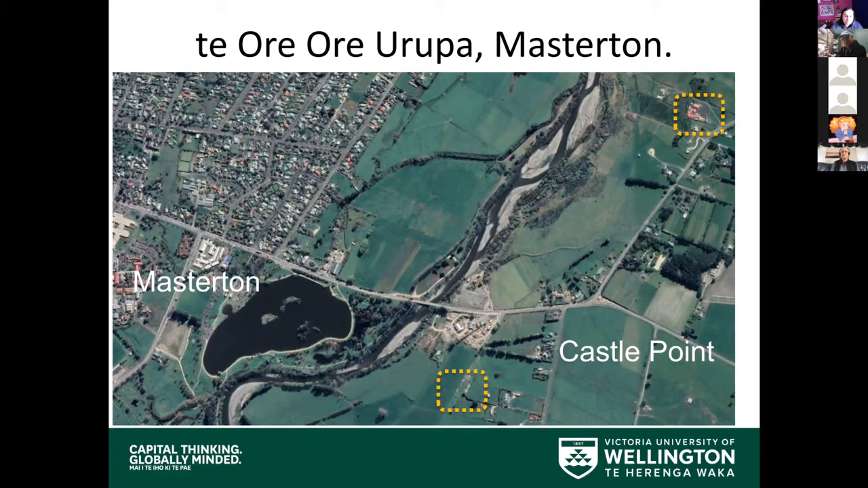In fact, so huge that based on the numbers, it was 4 times the Italian impact. So the impact on Maori back in 1918 was 4 times what's happening now with COVID-19 in Italy. So it was a really bad situation.